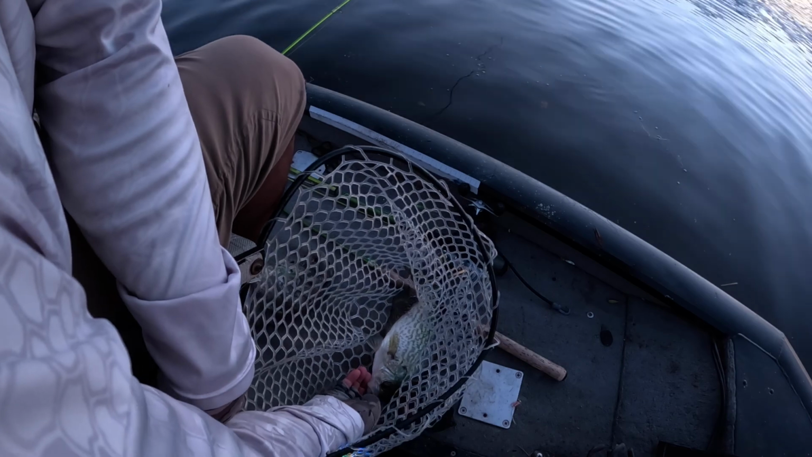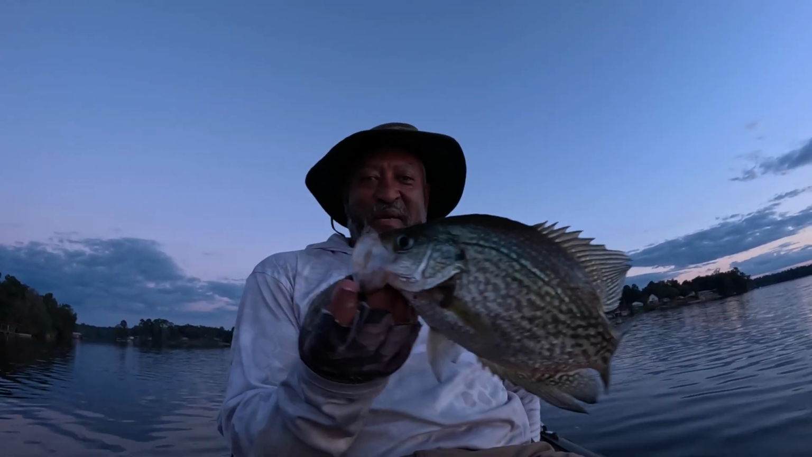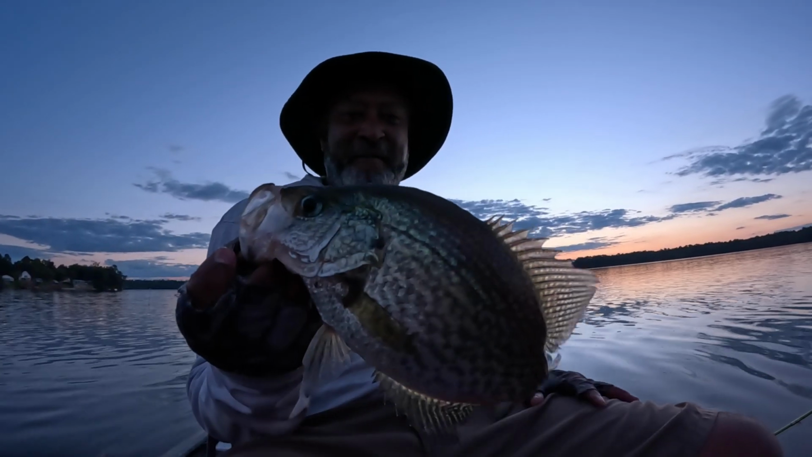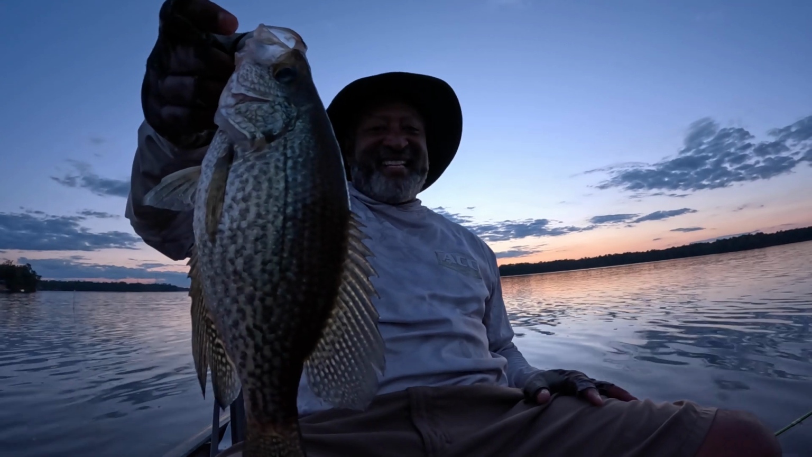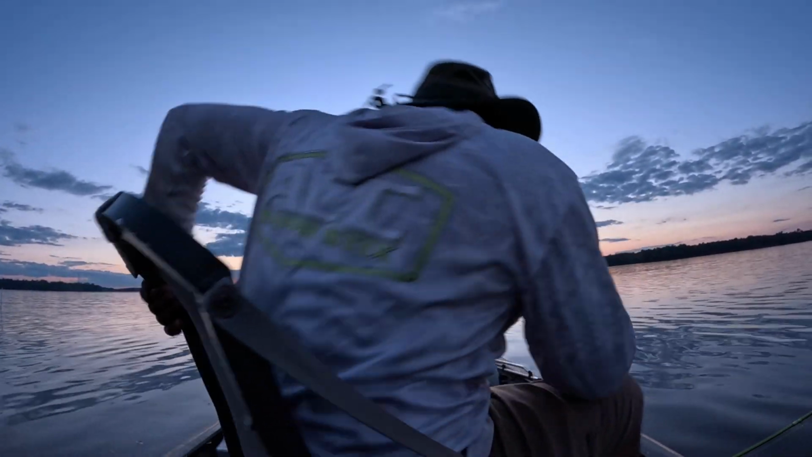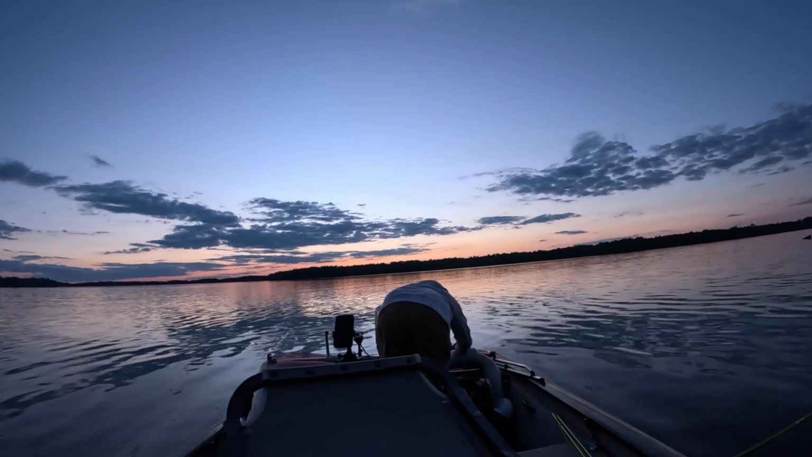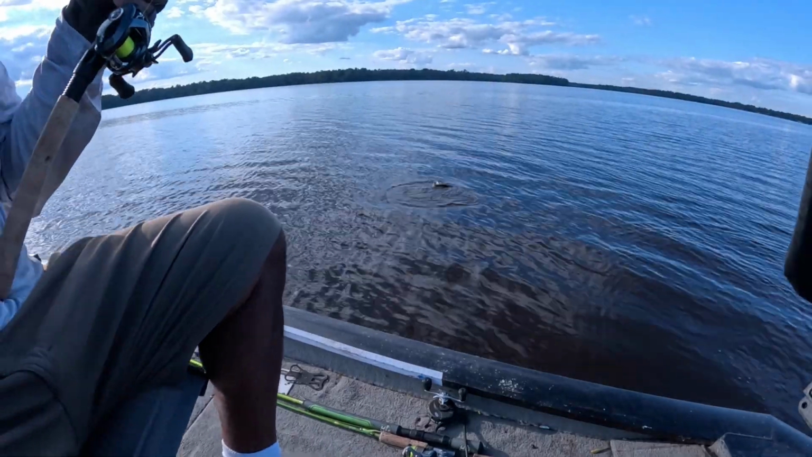Jigs over there. Lake Tackle, baby. Gotta love it. We gotta love them end of day hogs, folks. End of day hogs. Get on down here to Lake Tackle. That's a nice fish. Slabs in the summer, baby.